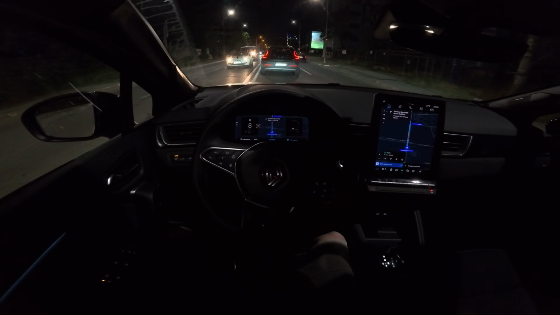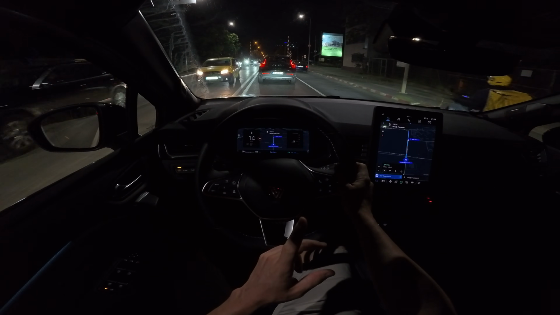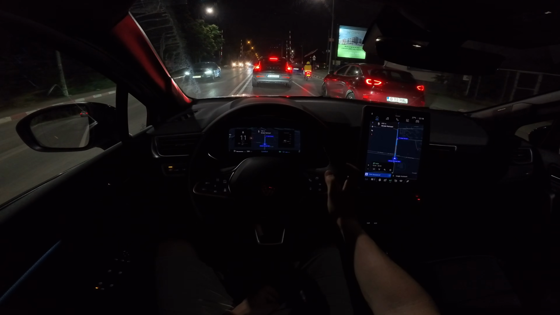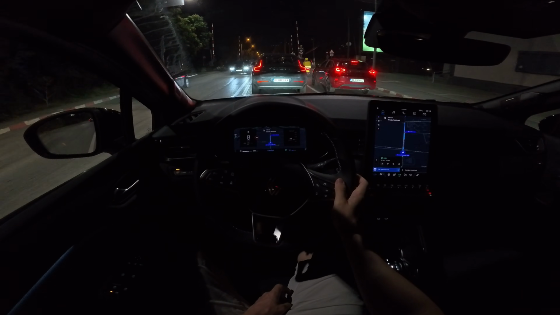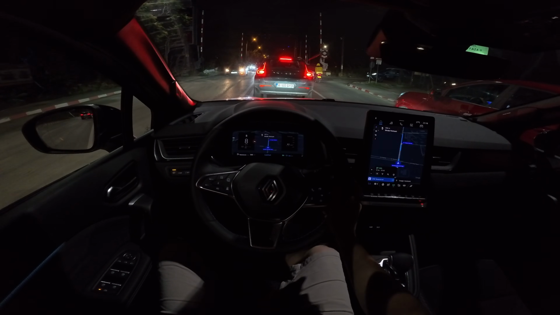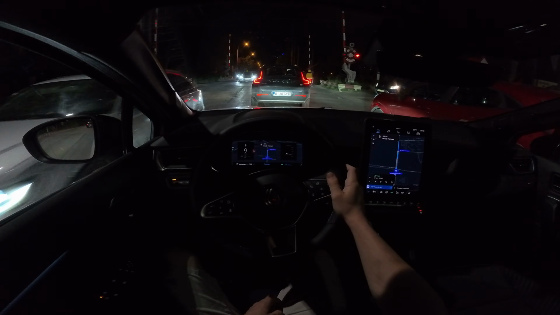4.6 liter consumption, incredible. Really good consumption. And they claim WLTP official numbers, it's 4.7, and I have 4.6 liters. I think in good condition you can even beat this consumption. You can manage to squeeze a better one. No way.